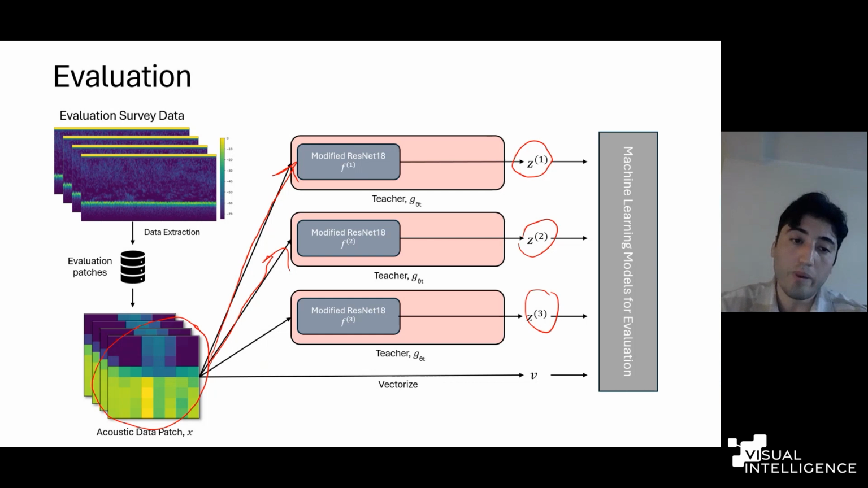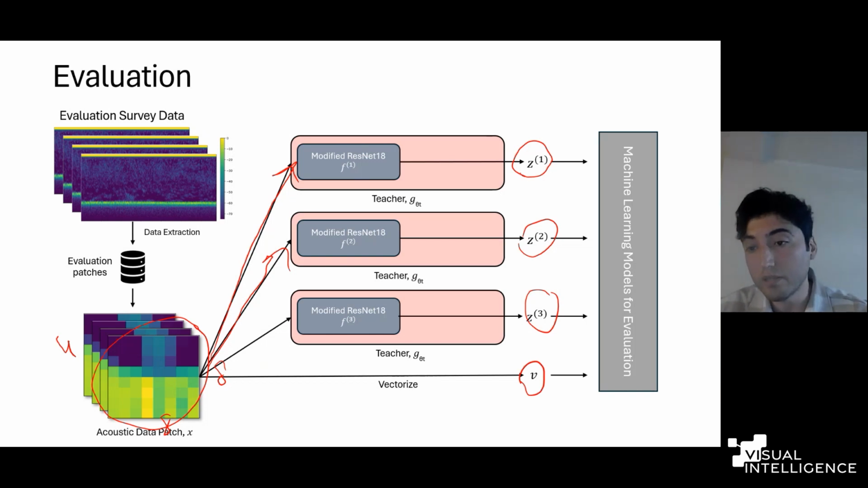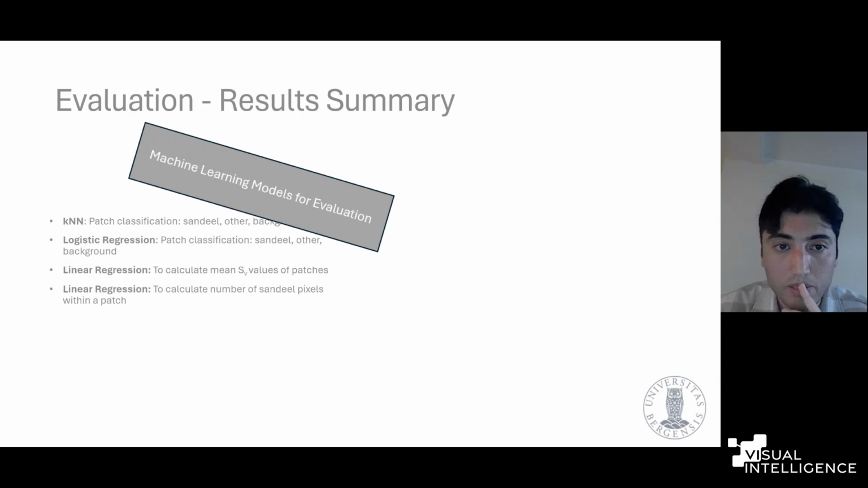And finally, to compare with the untreated data version, since we have 8x8x4, instead of representing the data in this tensor format, we simply vectorize them to be able to use them for machine learning purposes. And we have V. And what we are interested in here is to see the machine learning models' performance when we use those different kinds of representations. And what are those machine learning models?